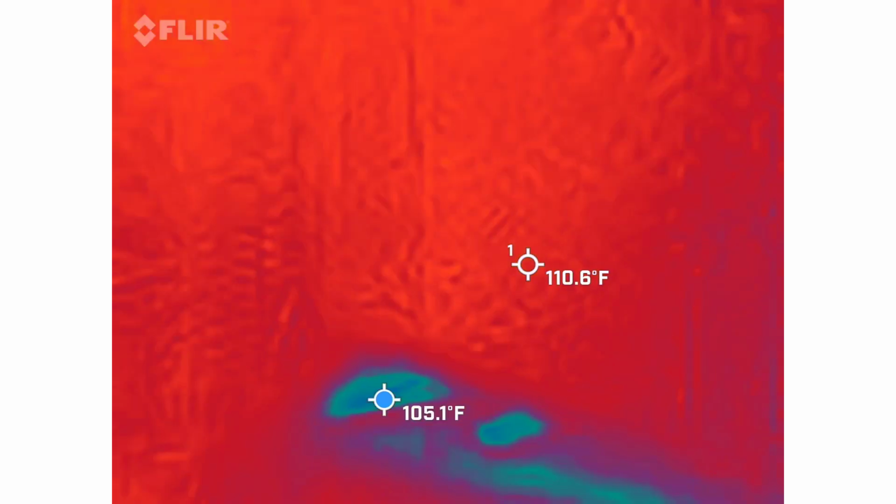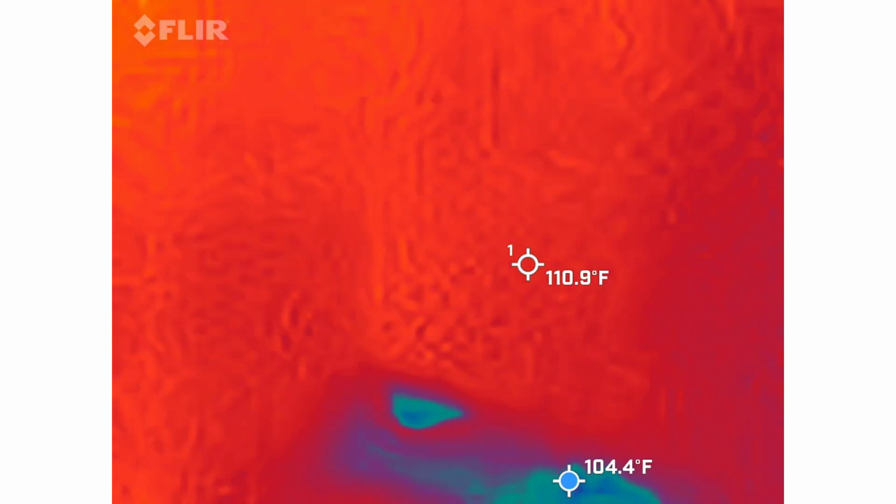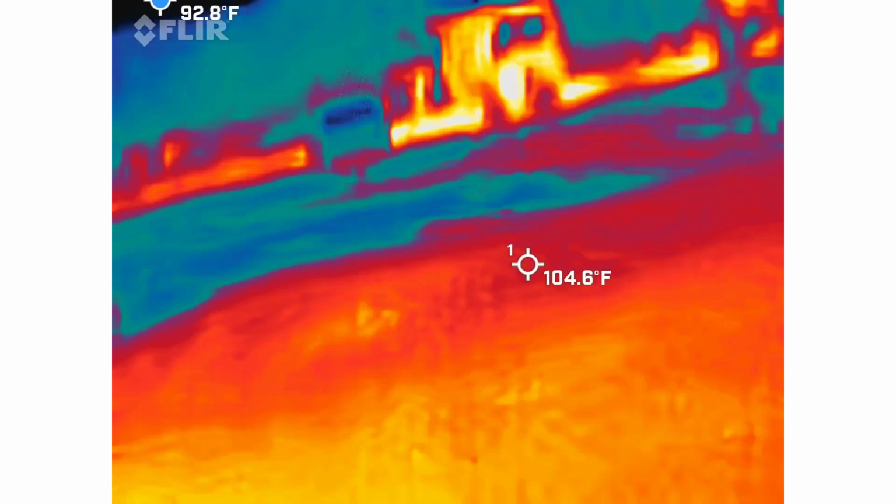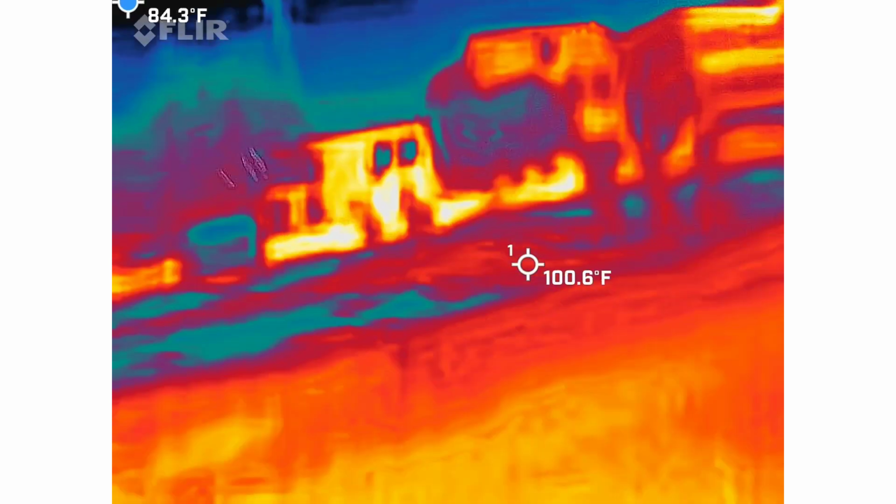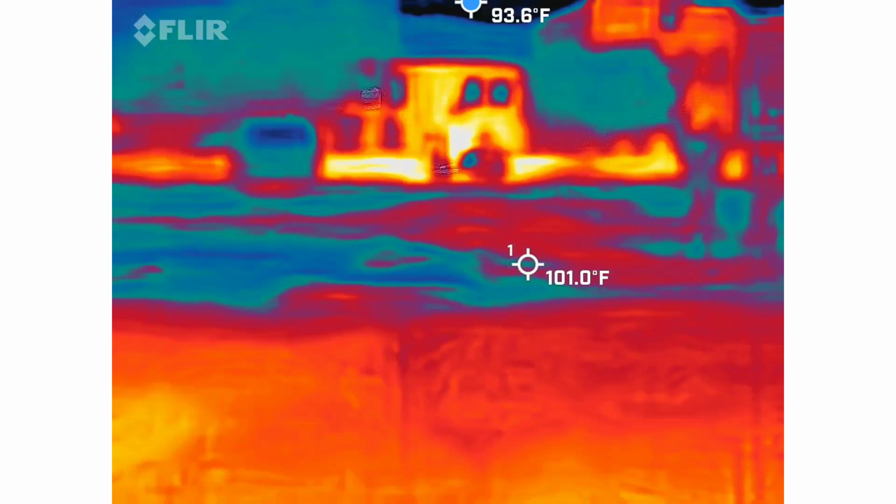So again, the wall was completely... That's the wall over there. That's where that is. Just to give you a better idea, I guess over here is the camera. Yeah, that's the camera area, so lower left hand corner. All right. Let me see what you got going on.